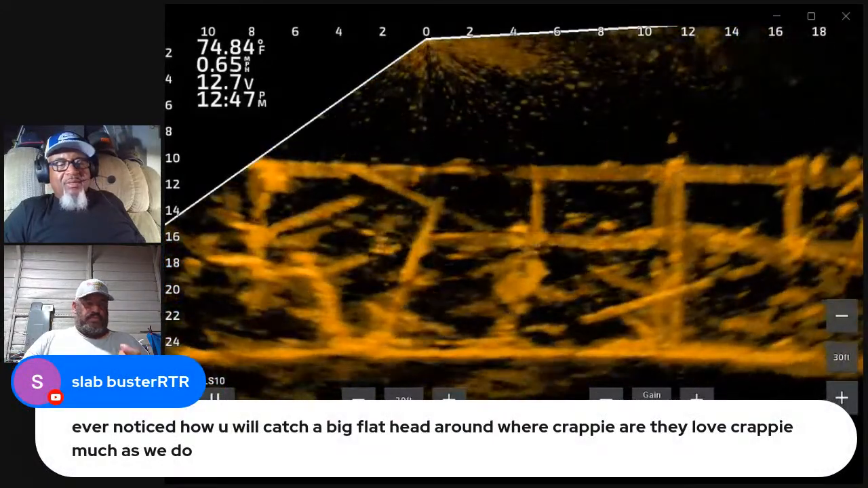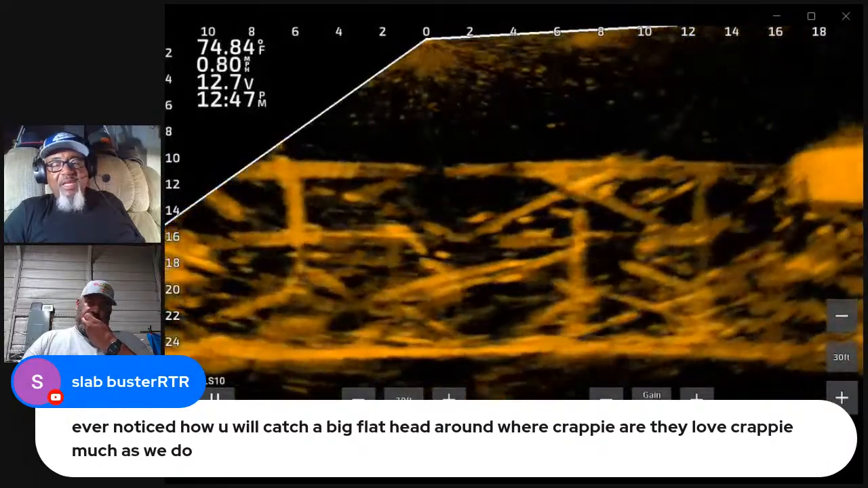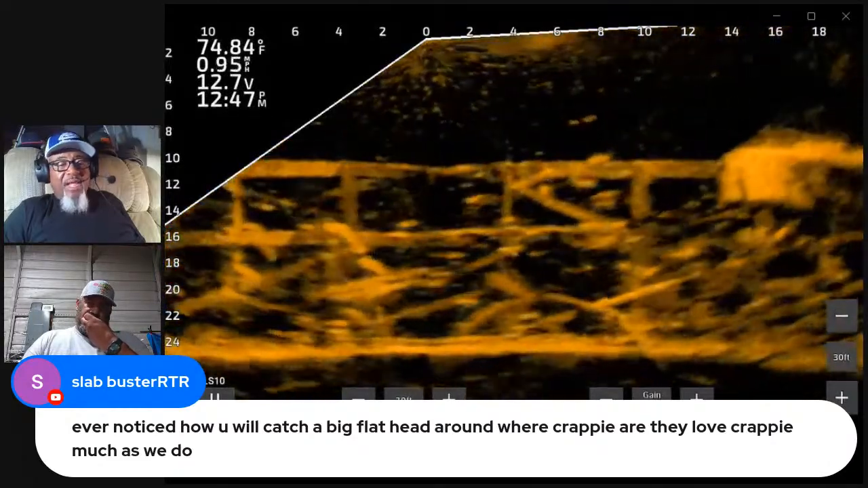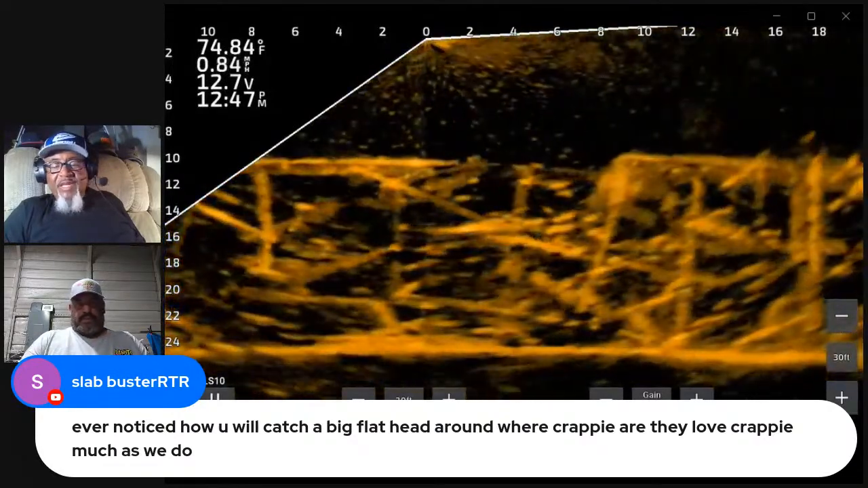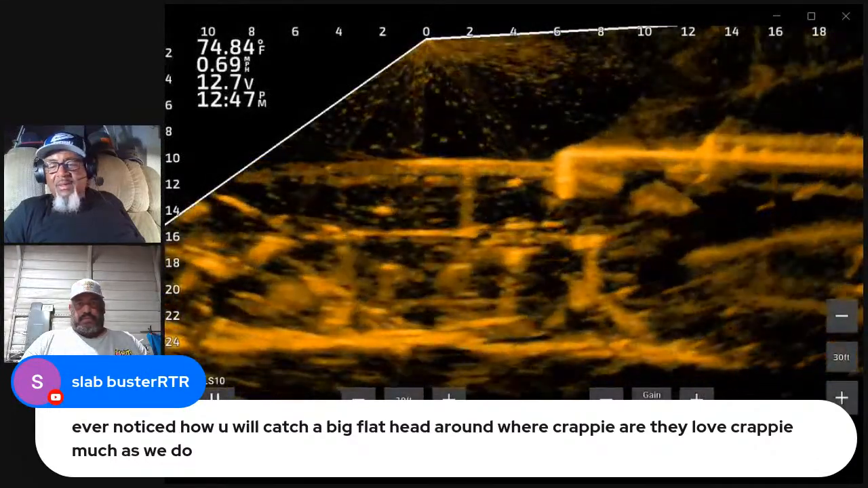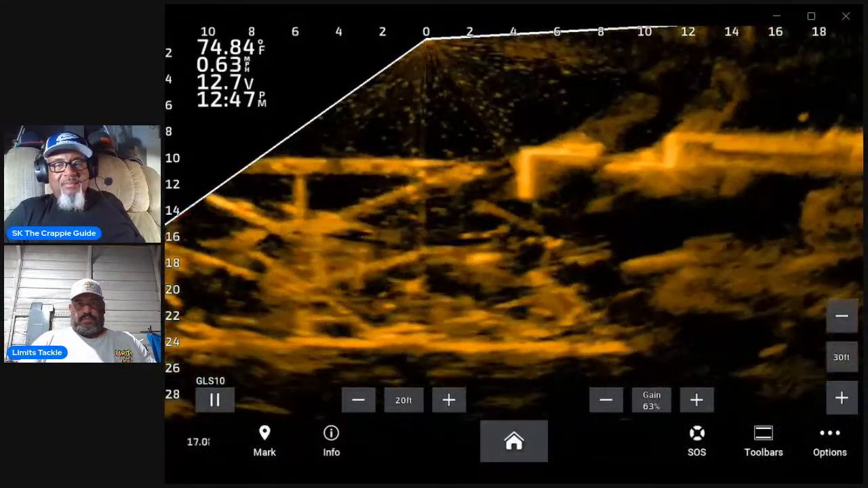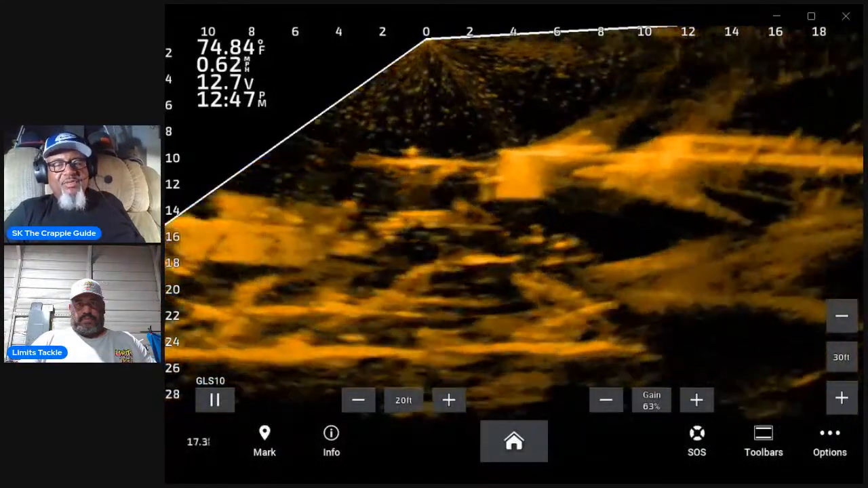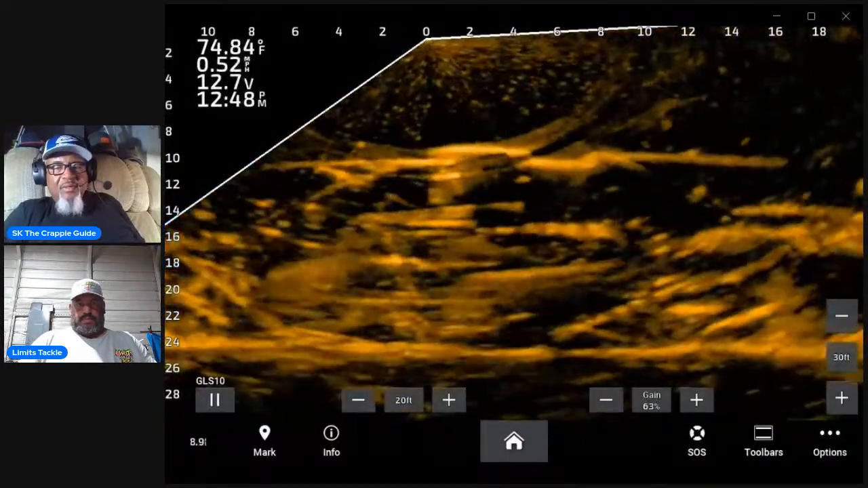Ever notice how you will catch a big flathead around where there's crappie? Hey, I'm gonna tell you, those flathead live where the crappie live. That's a major part of their diet, is crappie. Yep. But that's a massive piece of structure. I think some of it is concrete, but there's a lot of wood on it too.